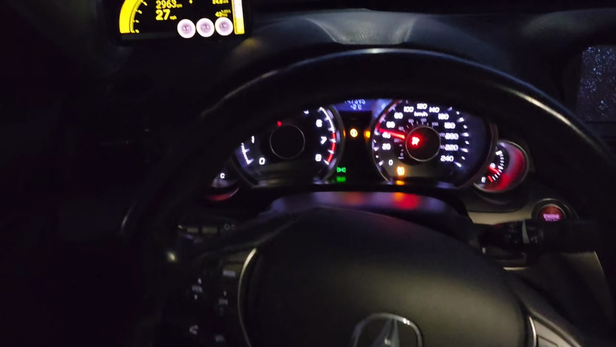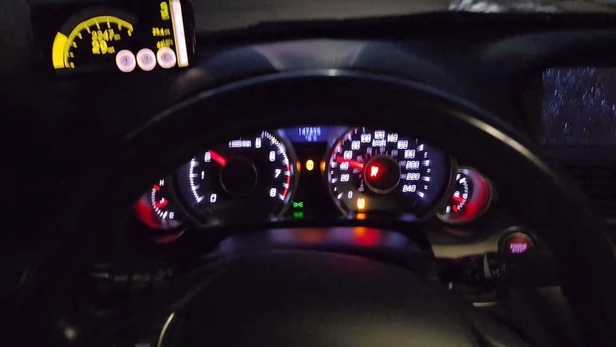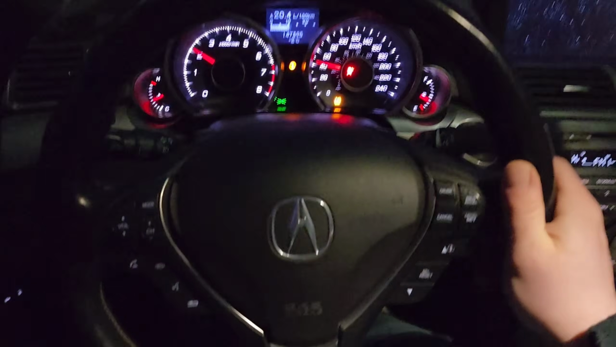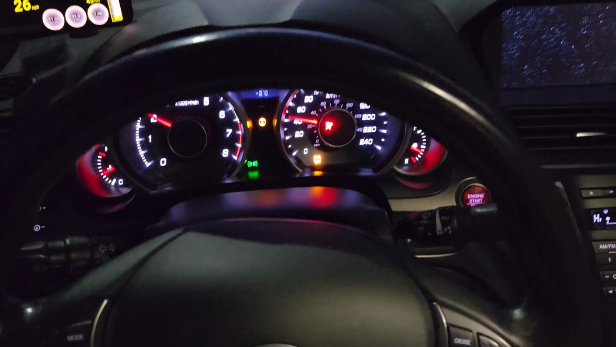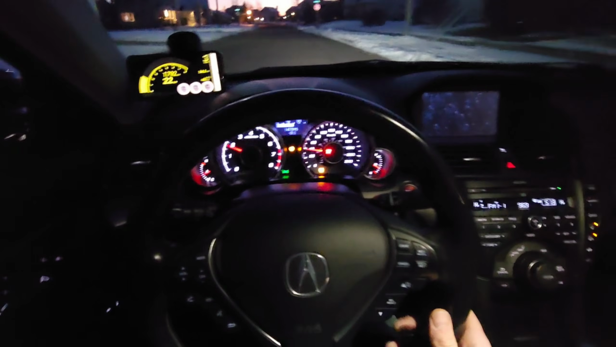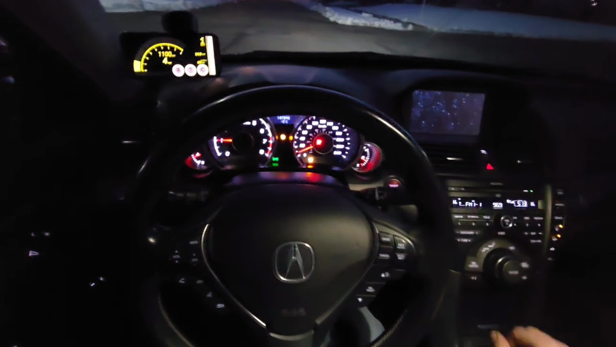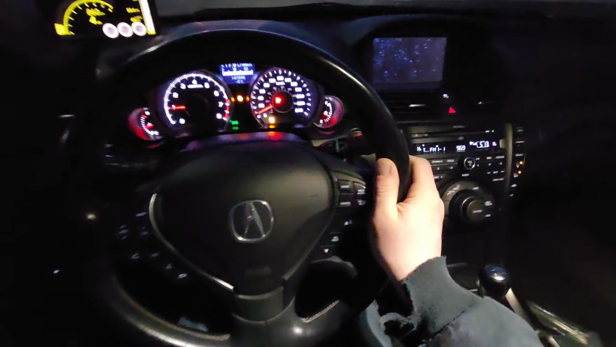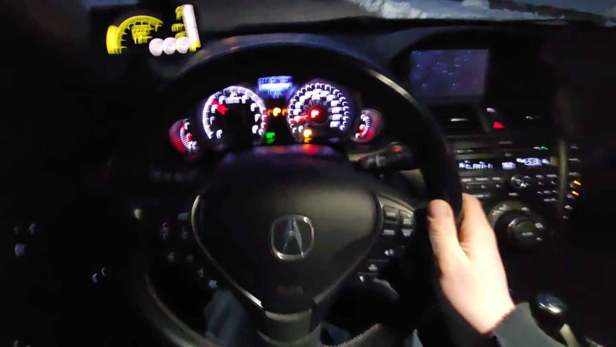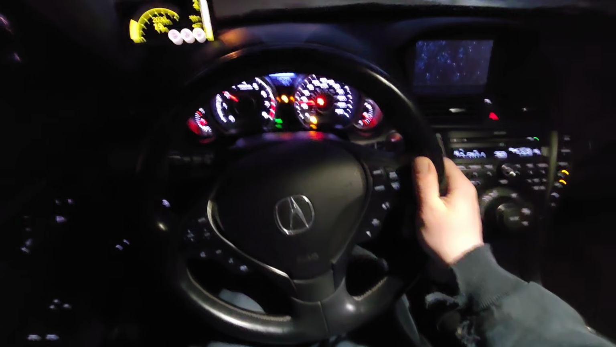So tonight all I'm going to be doing is just driving around a little bit. It's been a while. I'm going to zoom out here so we can get a better POV, sort of. Now my dad bought me a GoPro, or a camera similar to a GoPro, but I've got to go get an SD card. I've been procrastinating it forever, so I gotta go get one of those so I can do actual POV driving.